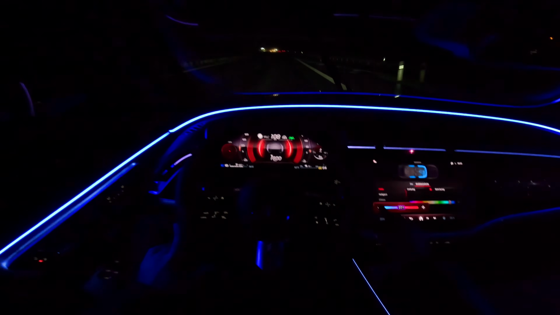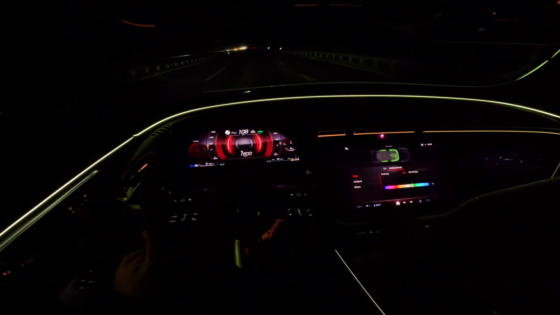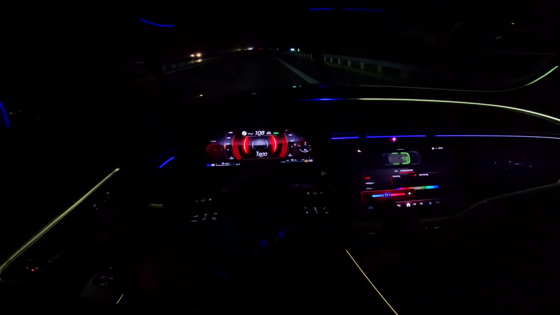By the way, people, check this out. If I play with the temperature here, look at this. It will get displayed here. Look at this. It looks so good. Look at this when we play with the temperature. This is so cool. It's absolutely amazing.